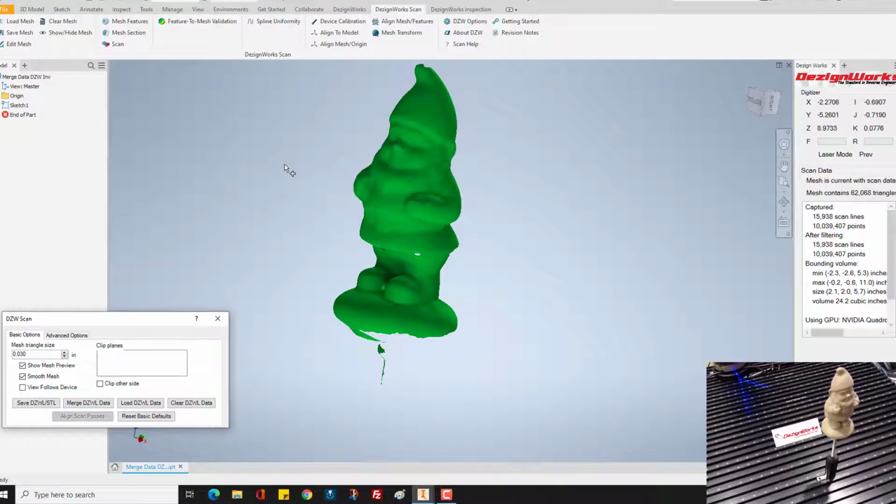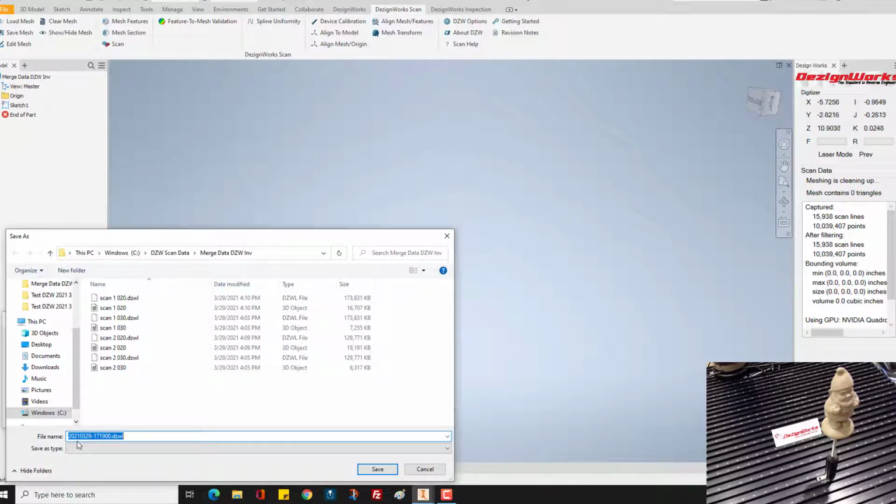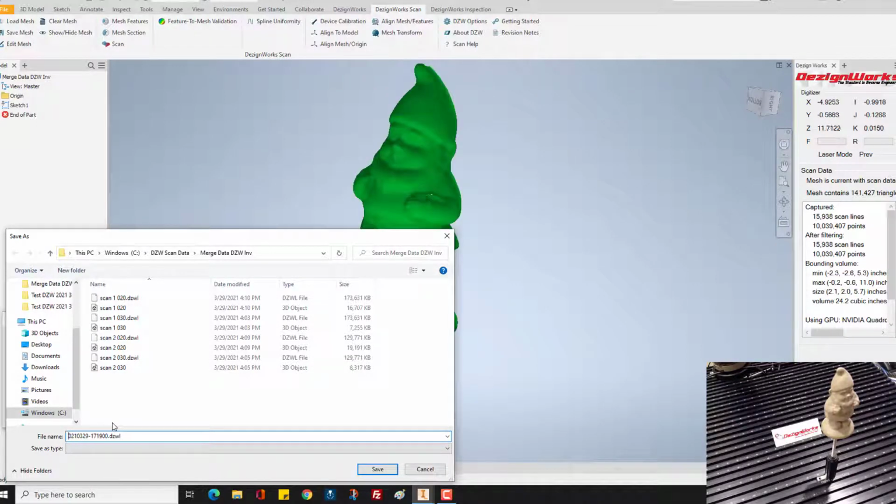So the default settings are set to 30 thousandths triangles. And notice it's a tad washed out. Let's go ahead and change it right now. Let's bump this down to 20. We'll save it. And we'll give it a name.